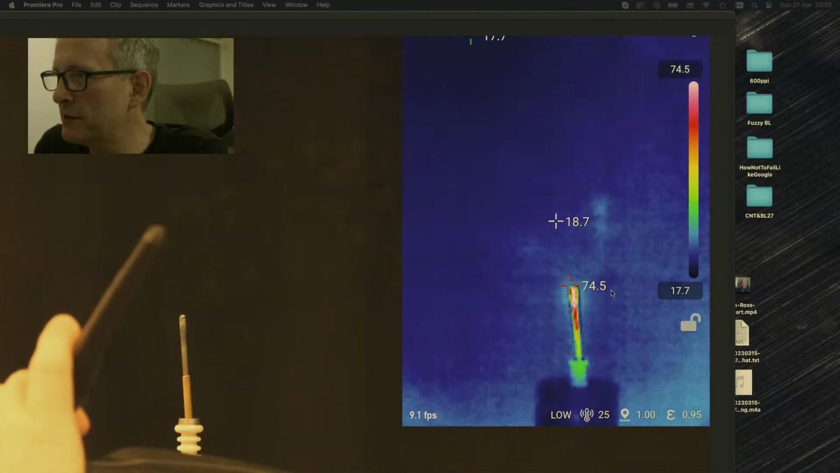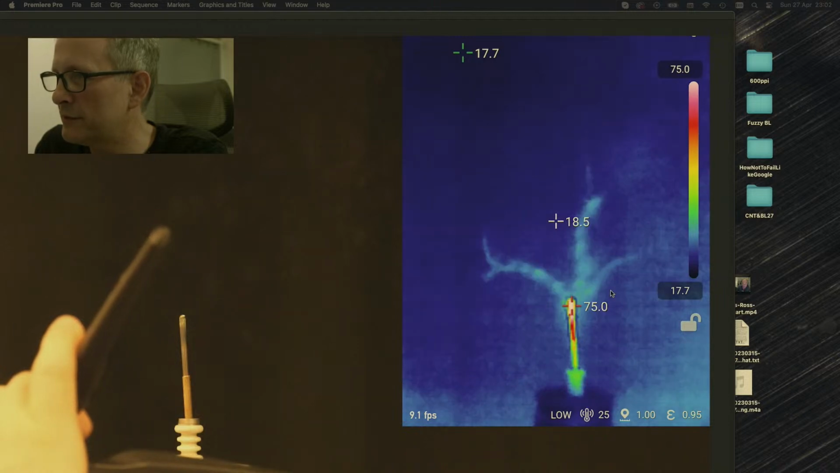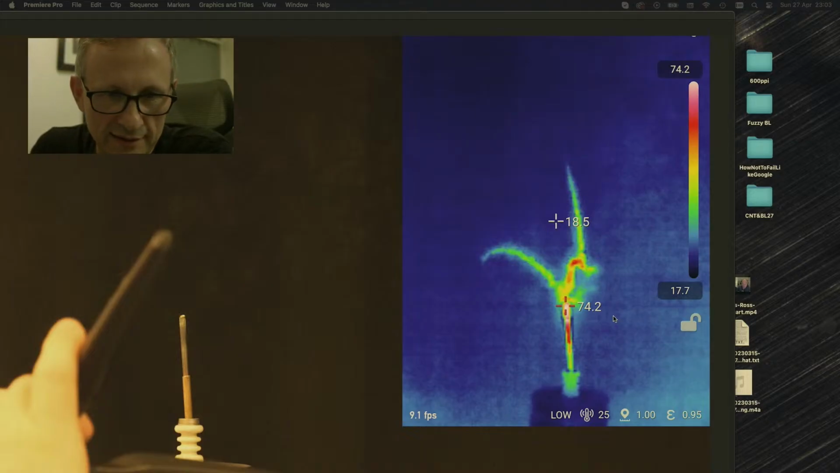Is it just because we're looking through more material? I suspect not, and I'll go forward with my argument in a little bit more detail as to why I think that. Again, we have a thing that's really kind of kinking up here, and at that point it then produces another arm.